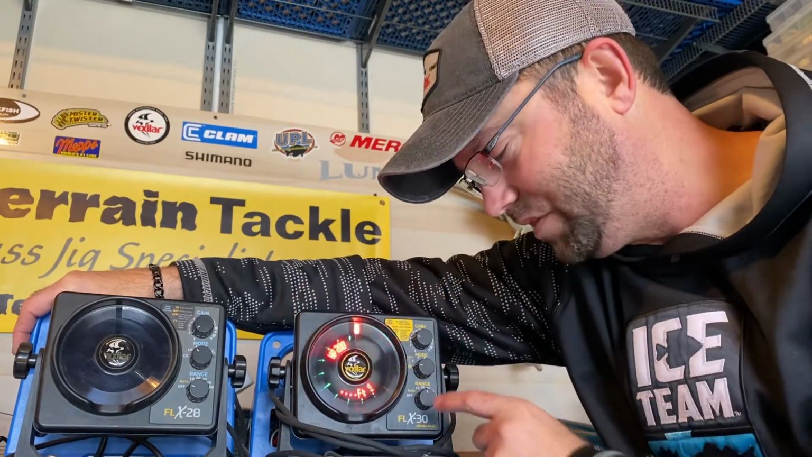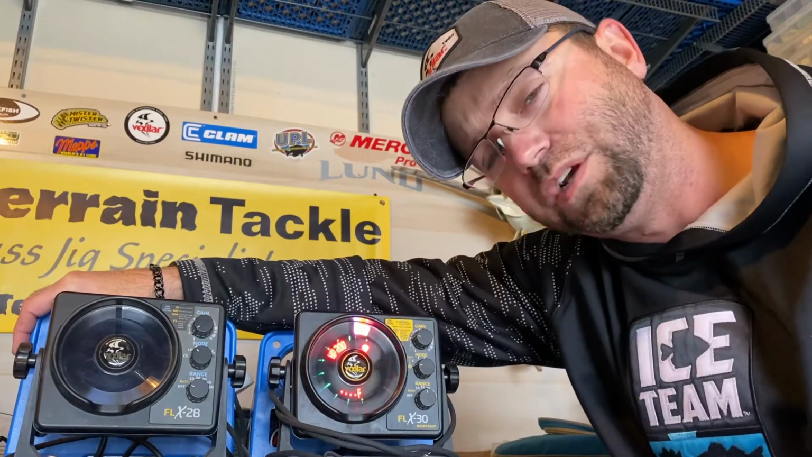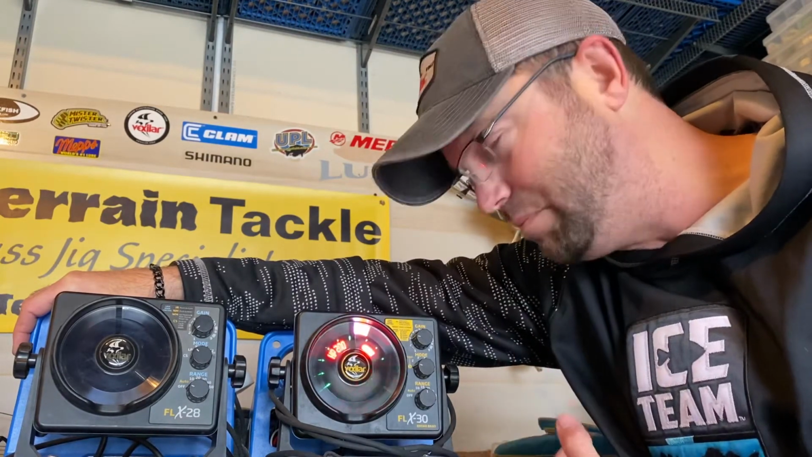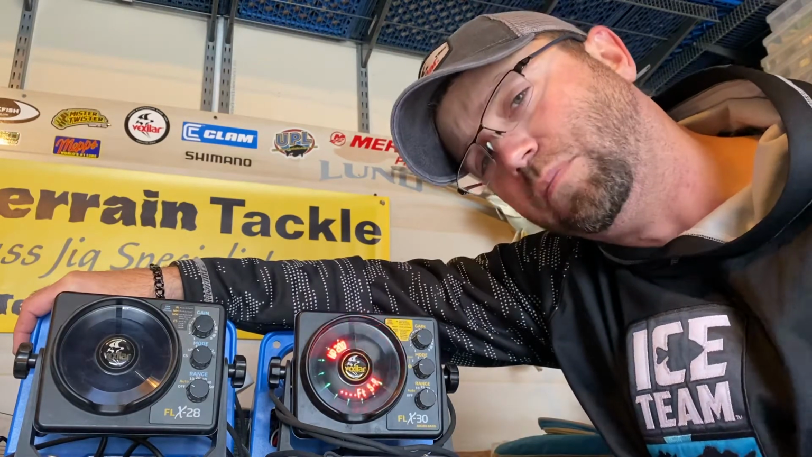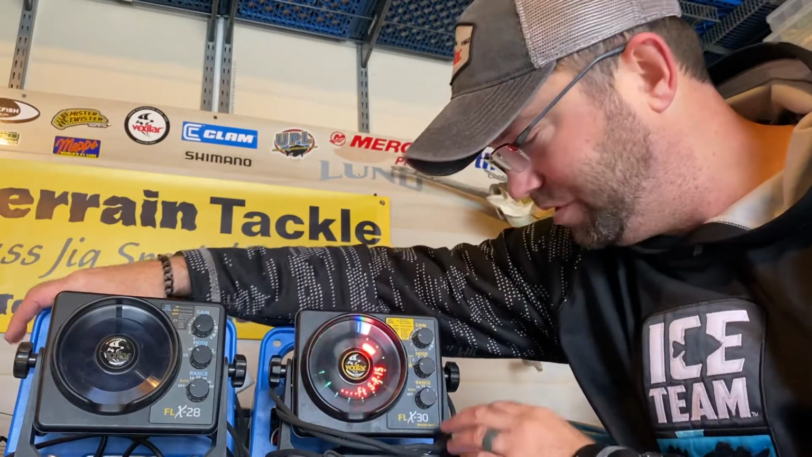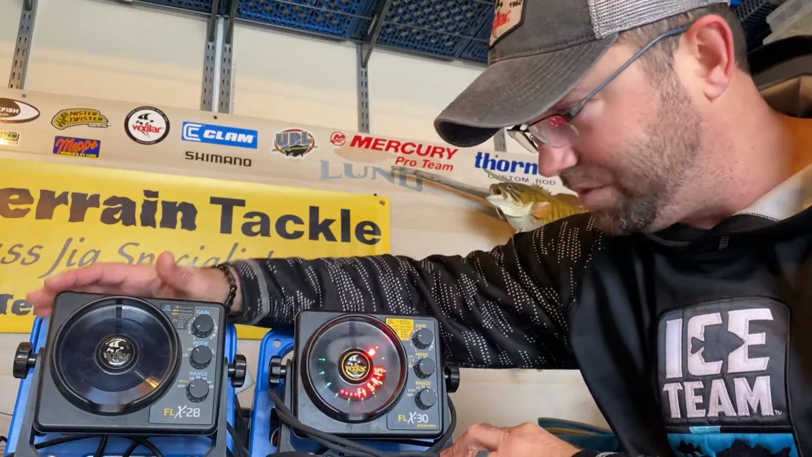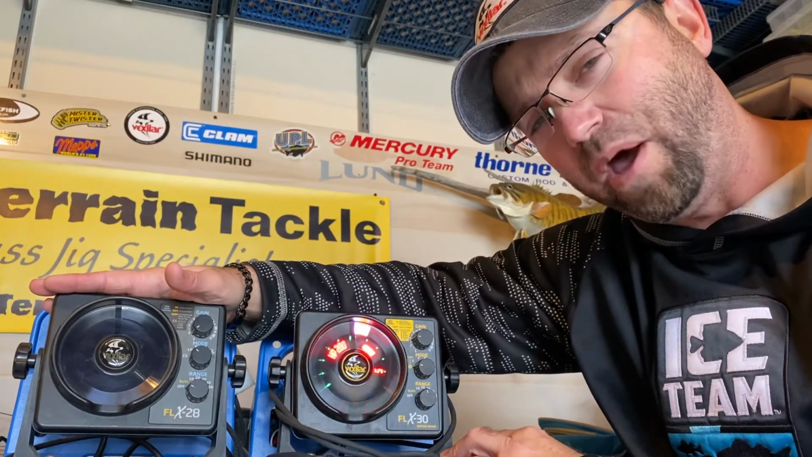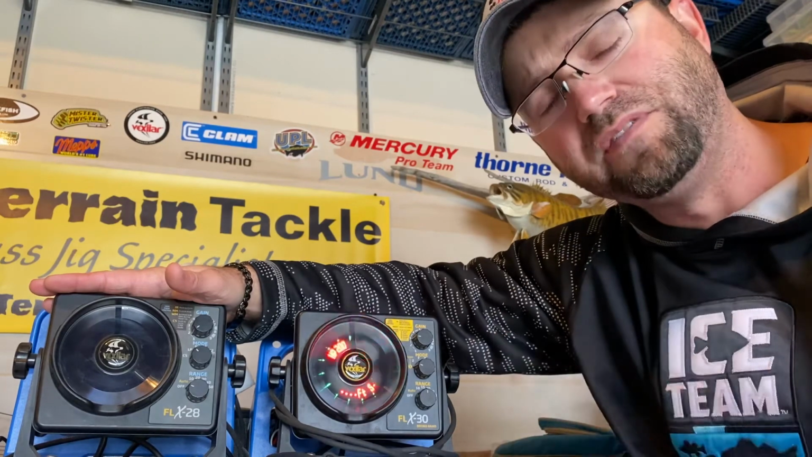So I'm excited to play this on the ice, report back maybe later this winter with some more findings, some more ways that I like to use this unit to help benefit me. And maybe some of those things will benefit you. So there you go. The new FLX-30BB from Vexilar compared to the 28. You can't go wrong no matter which one you choose. Go out there catching fish. Have a safe ice fishing season.